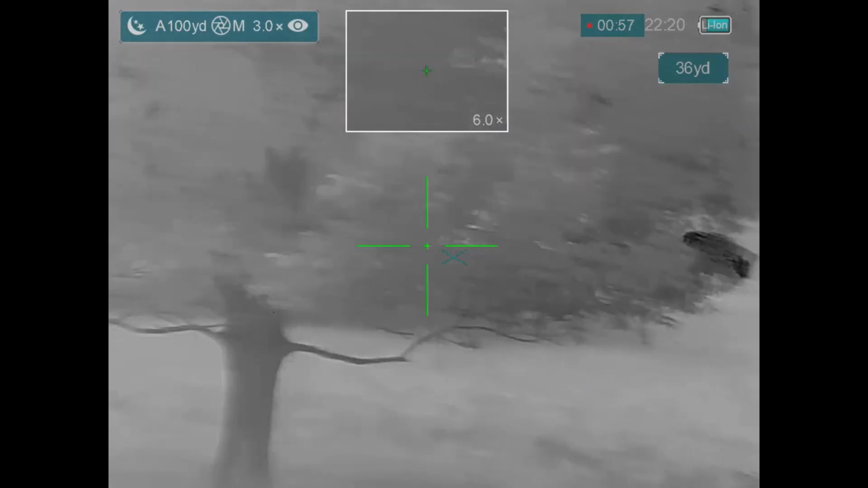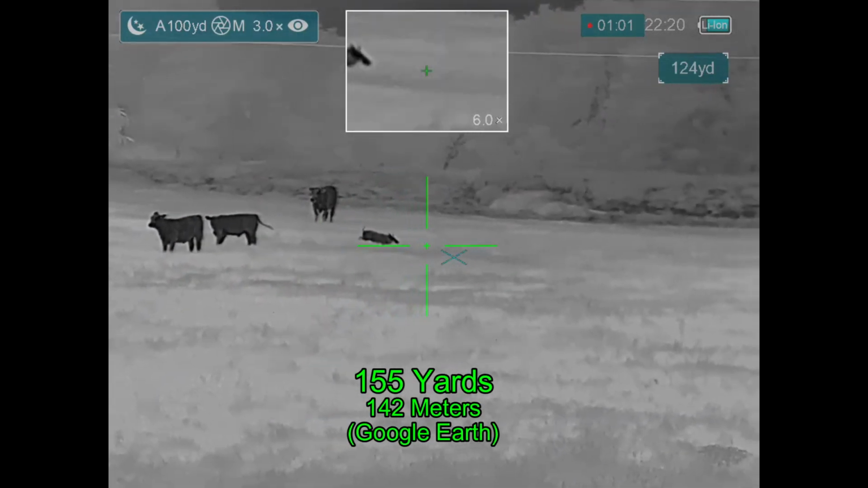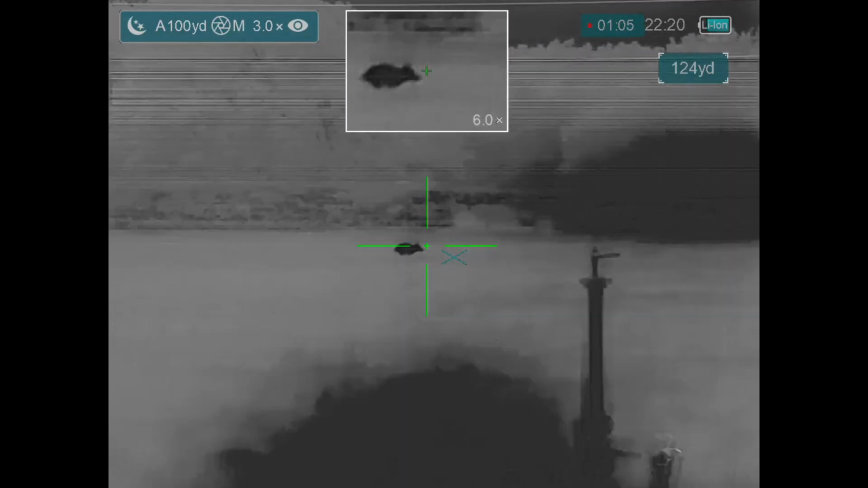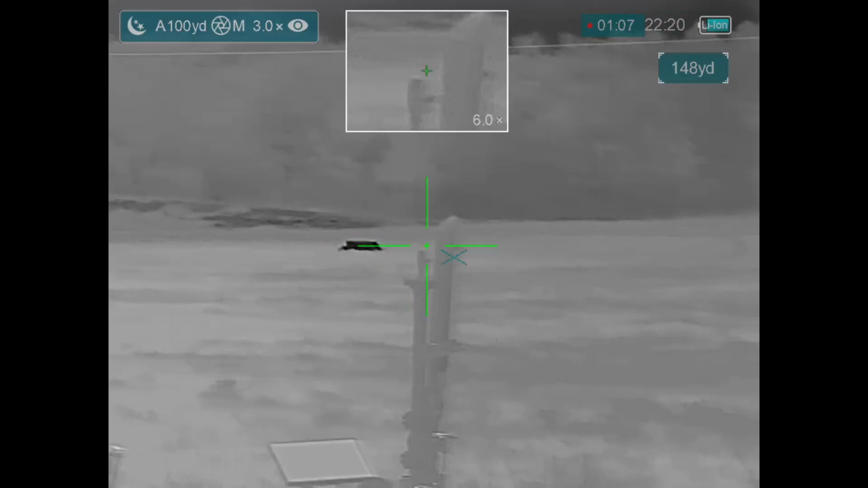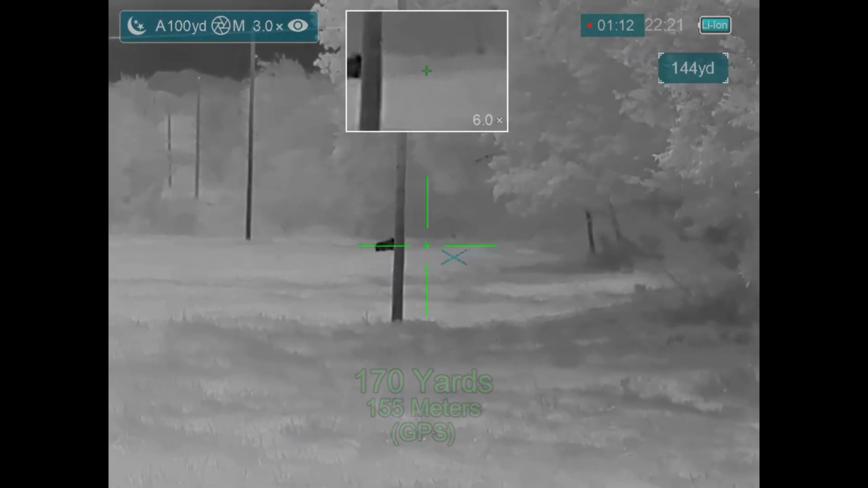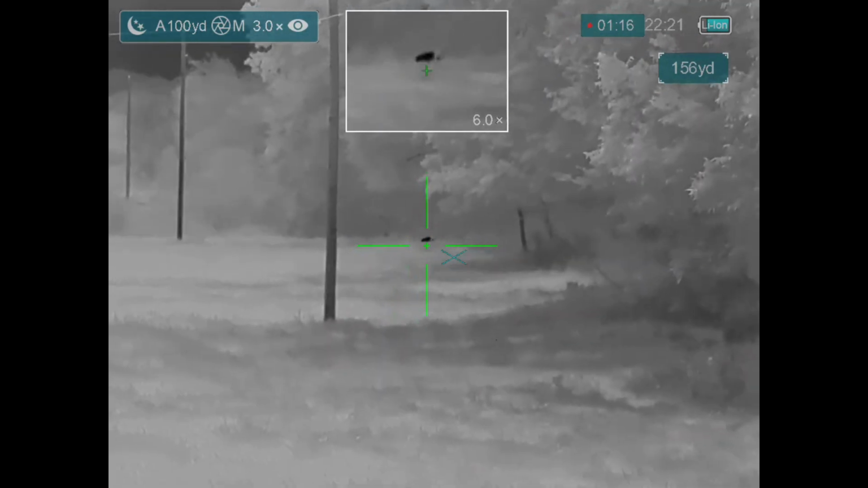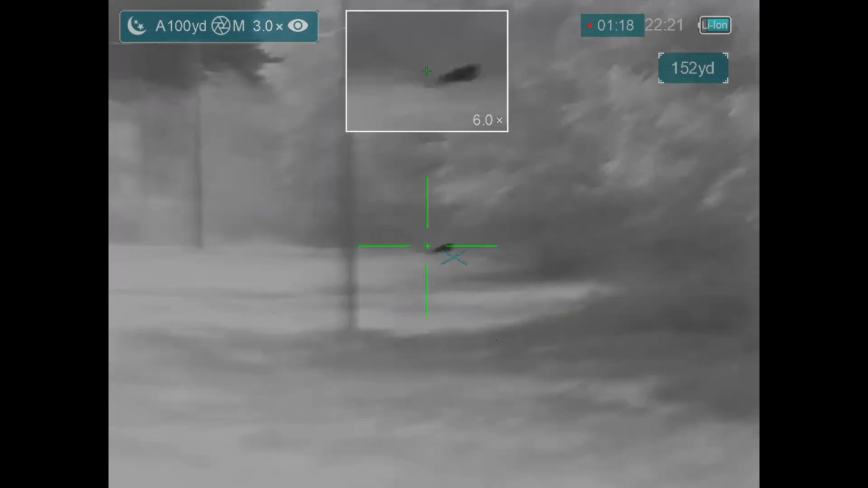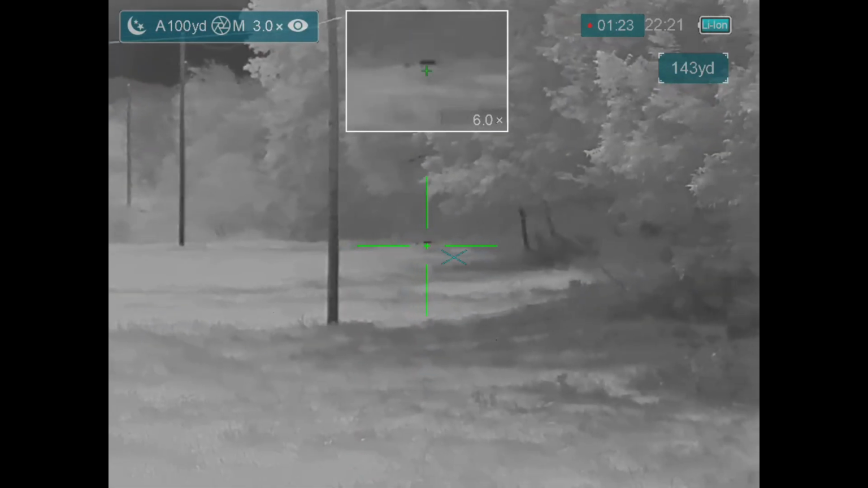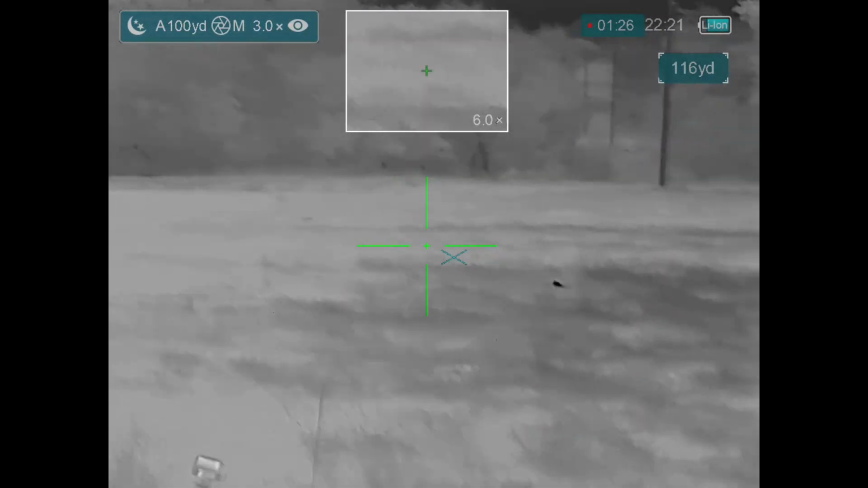First hog goes down. Second hog goes down. Third hog goes down in the corner of the property. Shooting off the fence, that's 3 down.